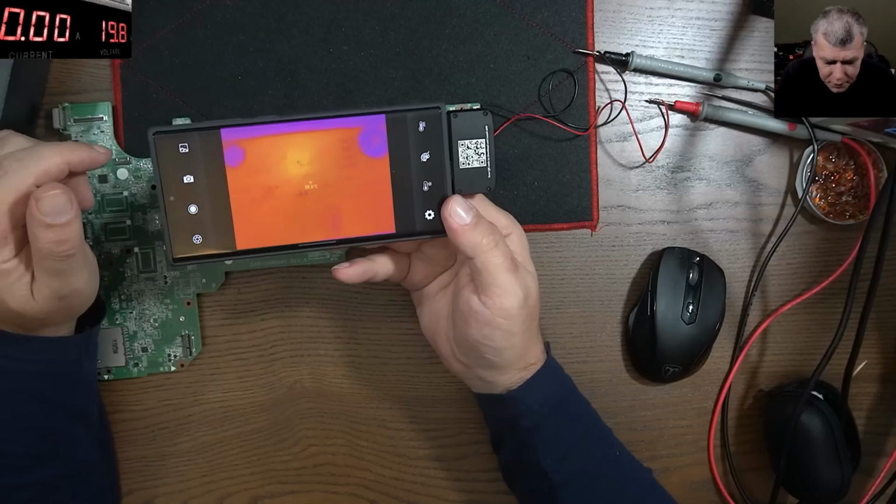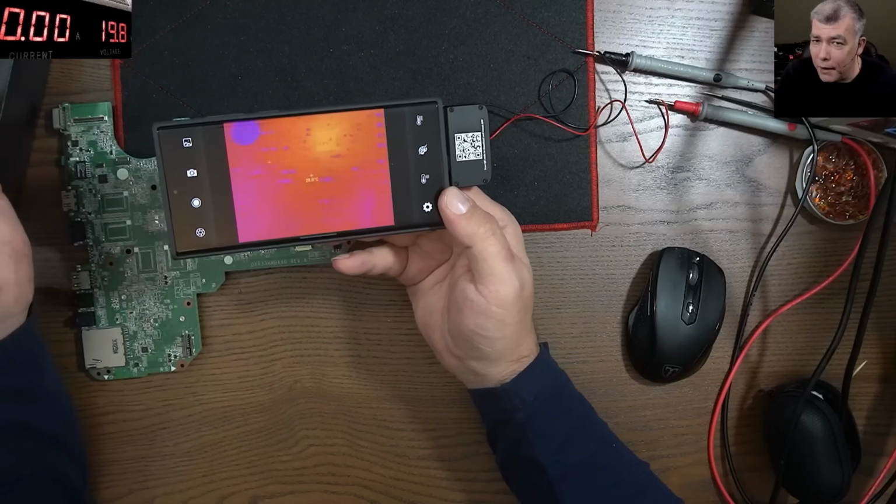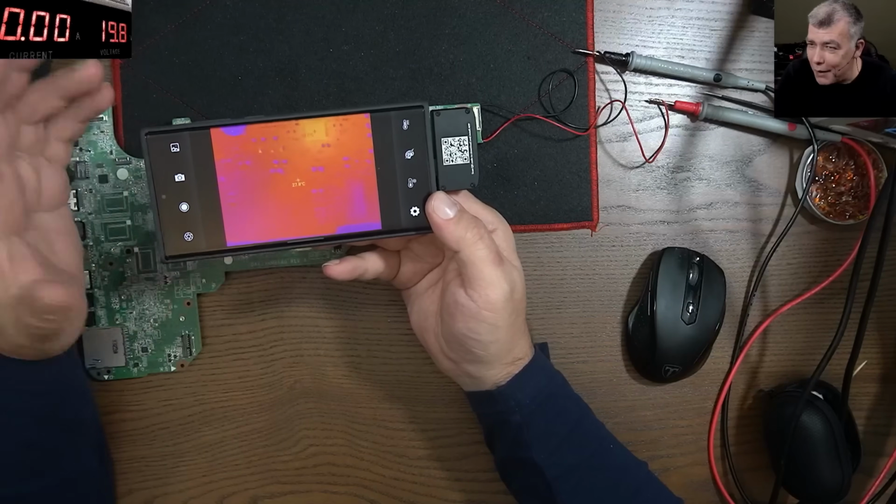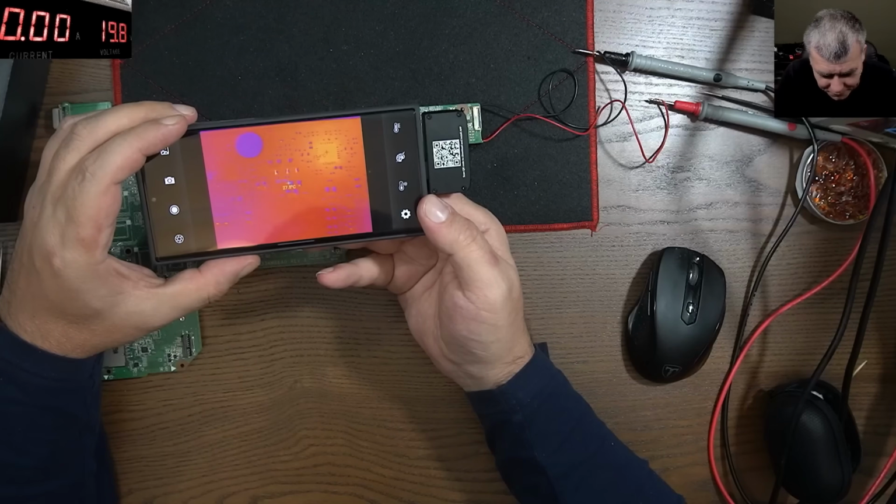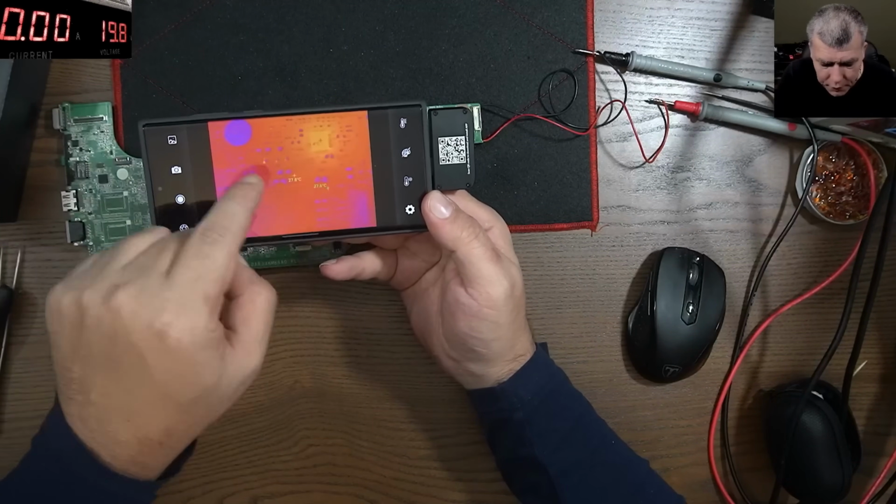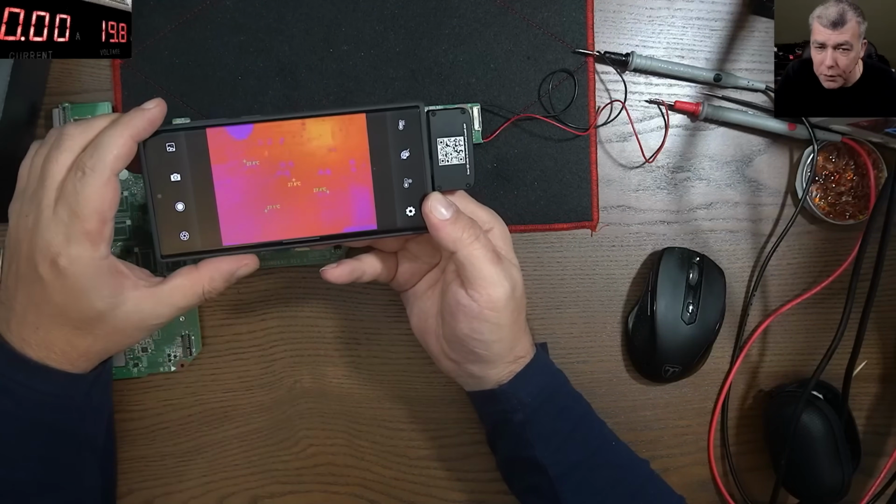I should have bought a thermal camera a long time ago. But you guys never told me to buy a thermal camera. So I was thinking, you know, I'm joking. But it's pretty amazing. So I can take the temperature with a tap. You can see, I can take the temperature from different components.